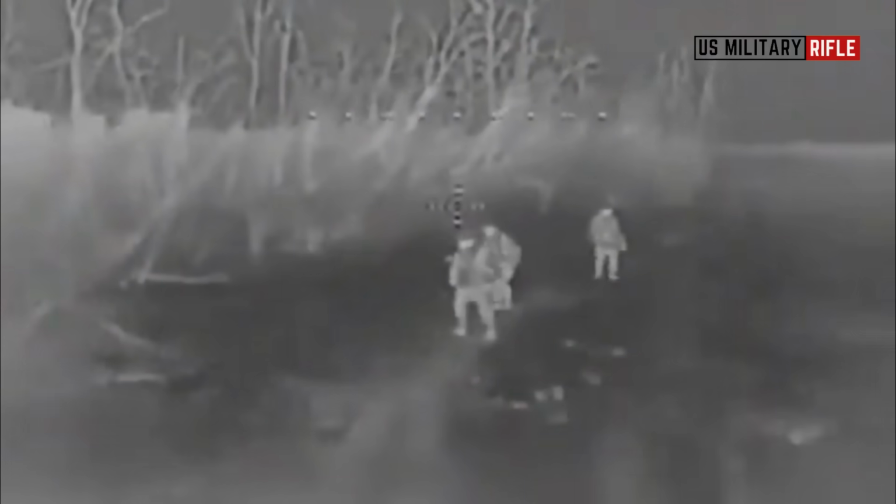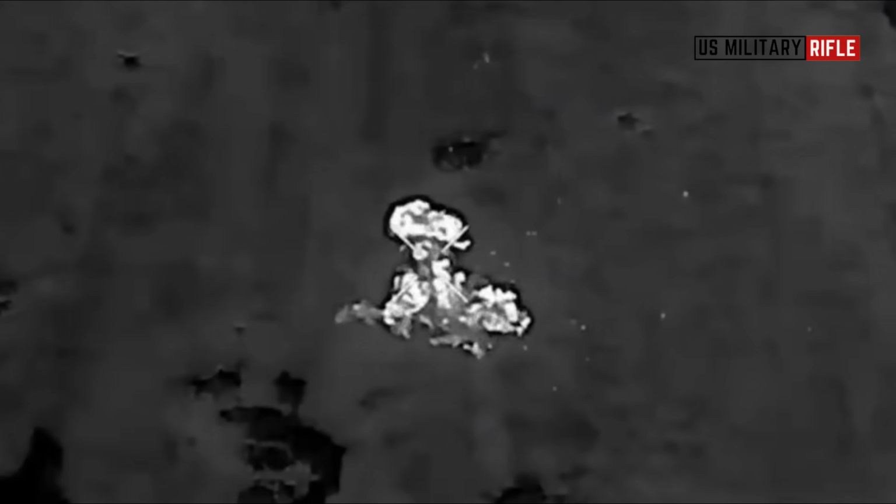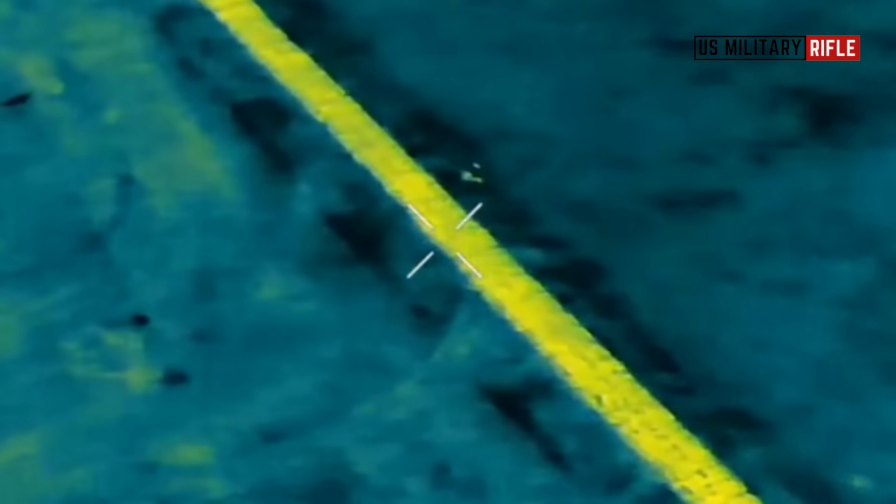But for the Bulava unit, this is no mere operation. It's a systematic hunt. Their drones are like a deadly swarm of wasps, small, agile, and inescapable, with no opportunity for cover in the shadows, no trench deep enough to hide. Every attempt to flee ends in another explosion, every second of the night bringing new deaths to the so-called liberators. This footage vividly illustrates how the dynamics of war have changed. Where once night was an ally, it has now become a trap.